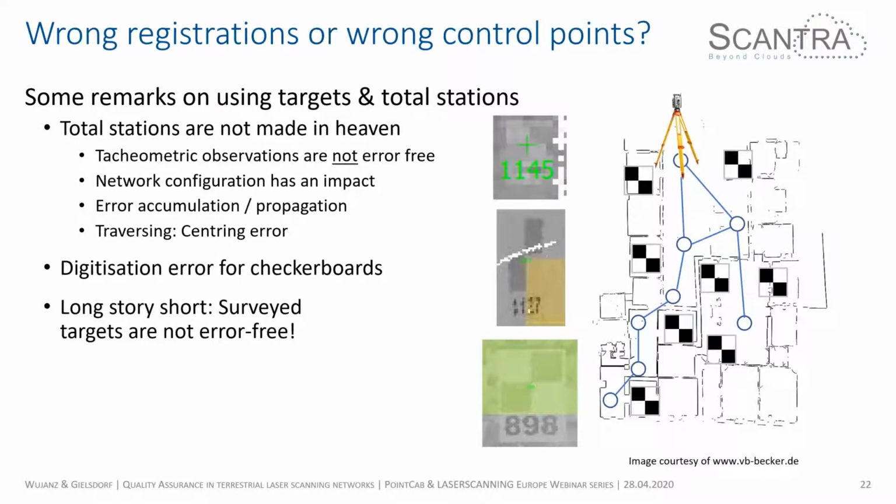So that brings me to the very first practical example, which is, as I told you earlier, taken from the laser scanning forum. There was one question: wrong registrations or wrong control points. First of all, some remarks, and this is quite interesting. Of course, I'm not trying to bash total stations. First of all, I'm a surveyor, this is my tool, but nevertheless, it's very important to point out that total stations are not made in heaven. Just like every sensor on the market, they all have errors.